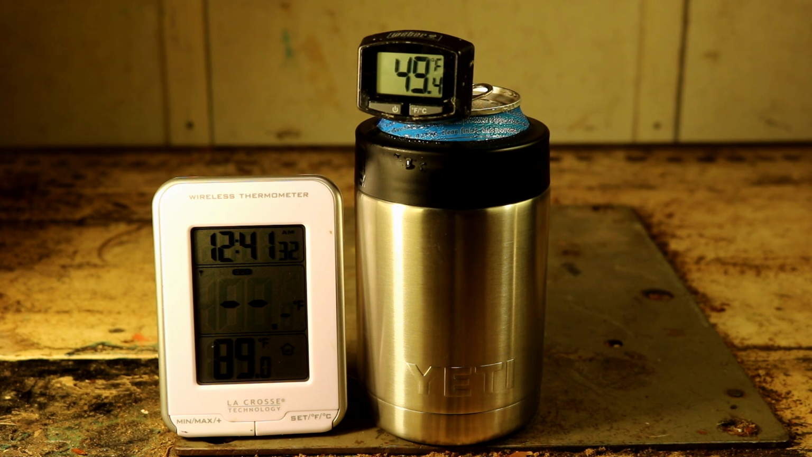But I would definitely recommend this YETI Colster. It has outperformed definitely the normal koozie and the naked beer, and that can save you money over time. So although it might be a little expensive up front, I'd think of it more as an investment rather than an expense. So I would definitely, if I didn't already own this one, I would probably look into buying one myself.